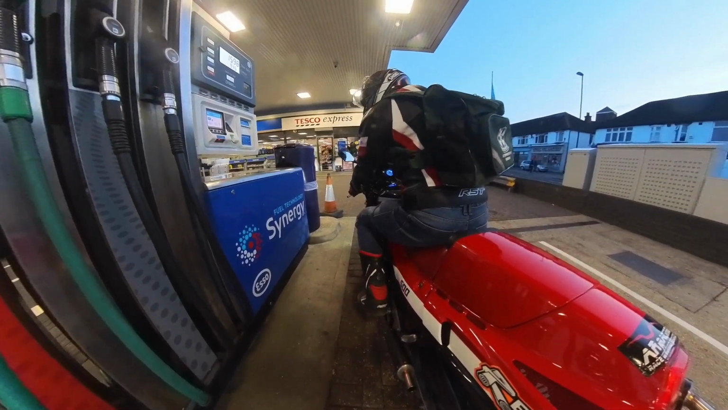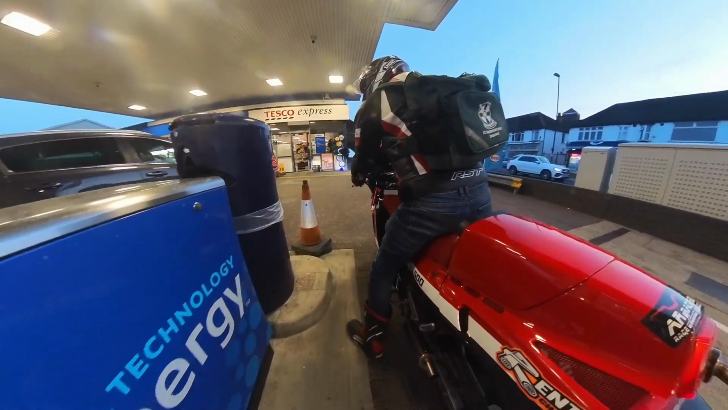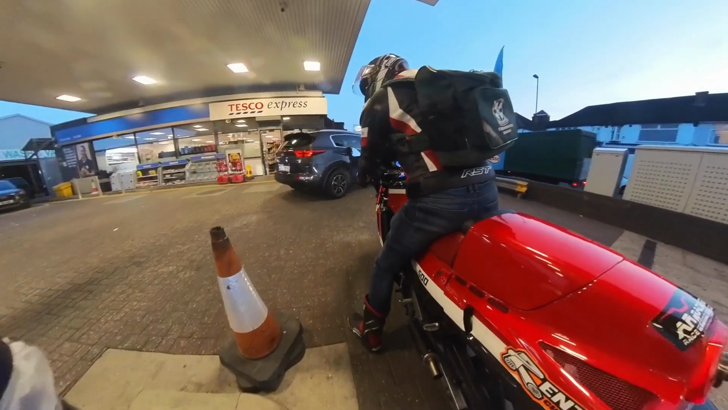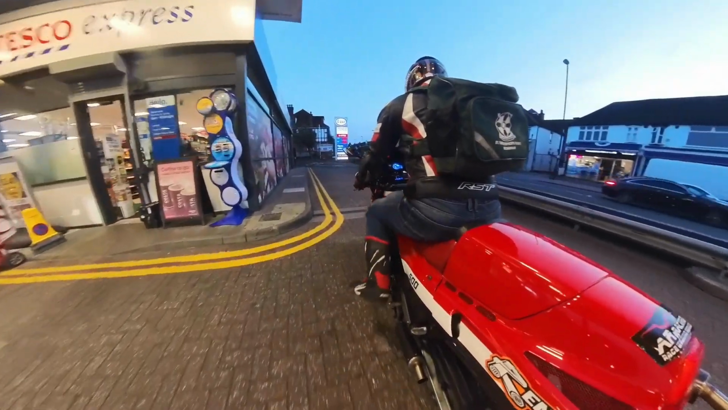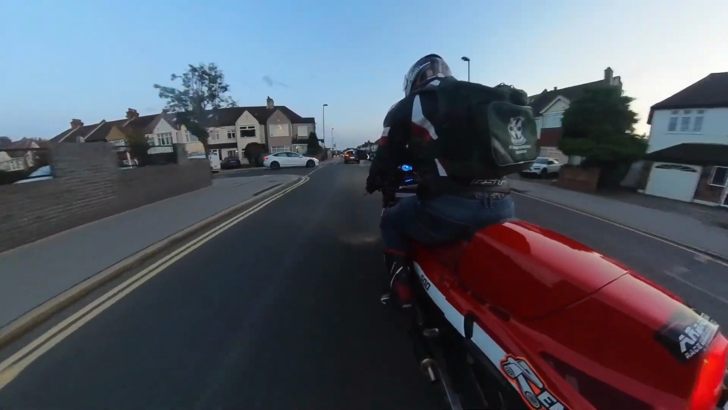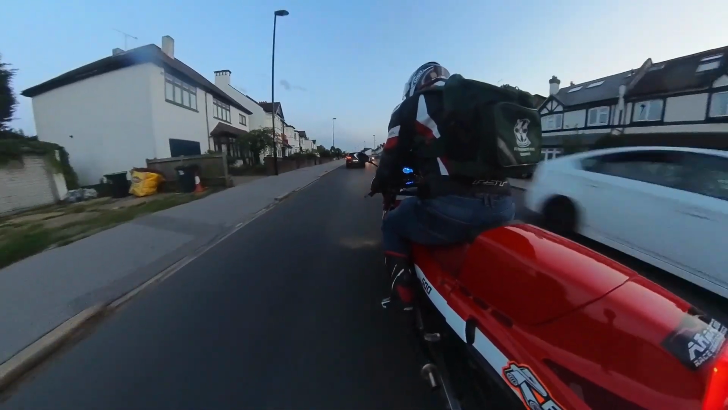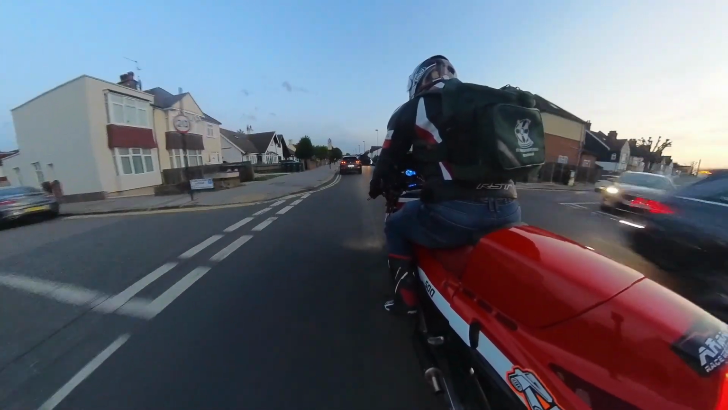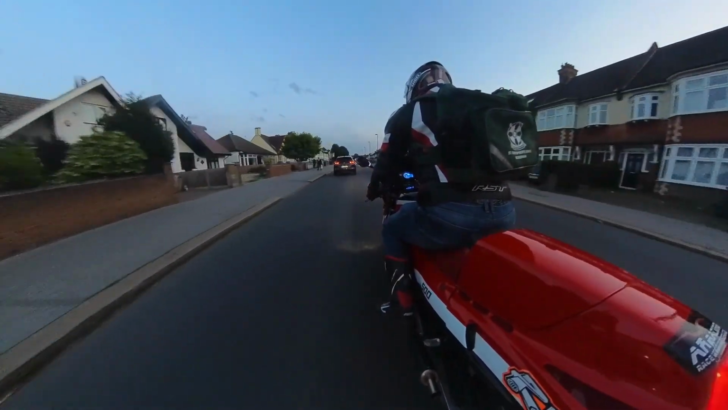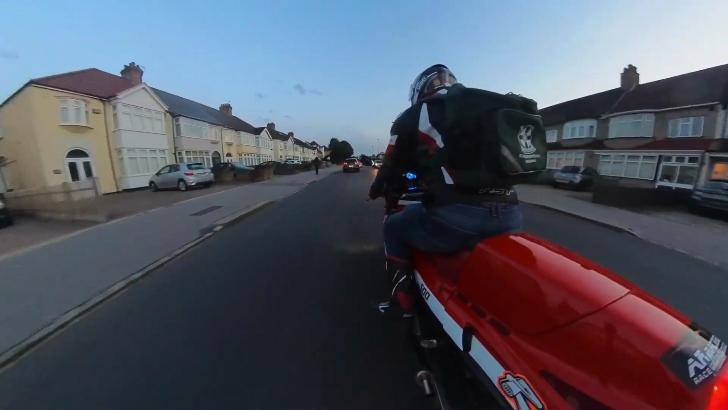Right, is that everything? Pay for the petrol. Okay, as you can see, it's dark. I don't come out on this thing very often in the dark, but just itching this Friday night, just itching to have a little go on it. Started really well tonight.